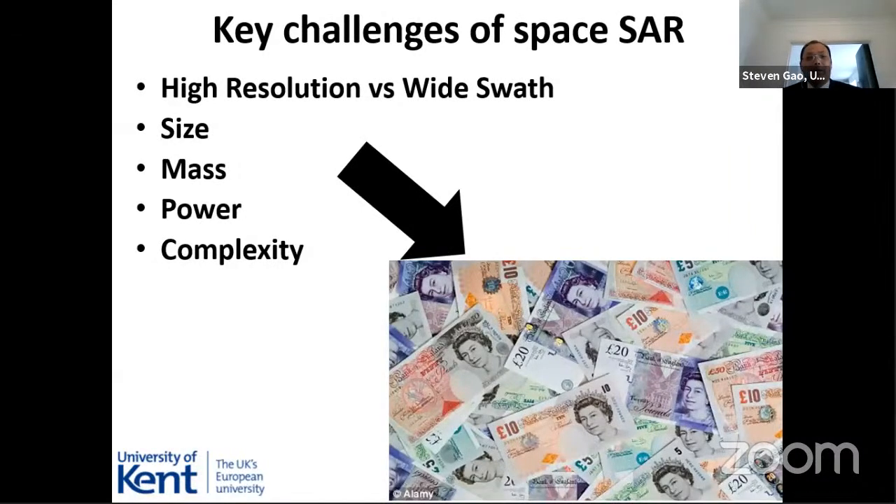Space-borne SAR systems have lots of challenges. For example, how can we achieve high resolution? Also, we need a wider swath at the same time. These two requirements are contradictory. How can we achieve both? Also, a space-borne SAR system is typically very bulky, very heavy, very power-hungry, and complicated in structure.